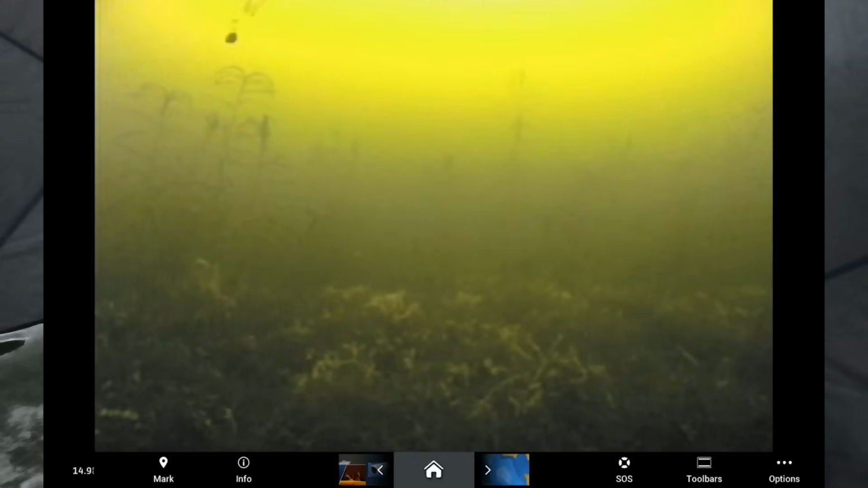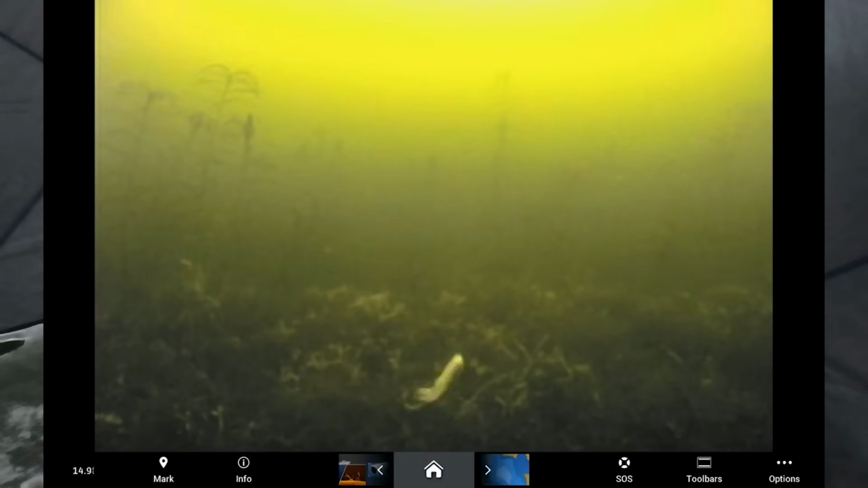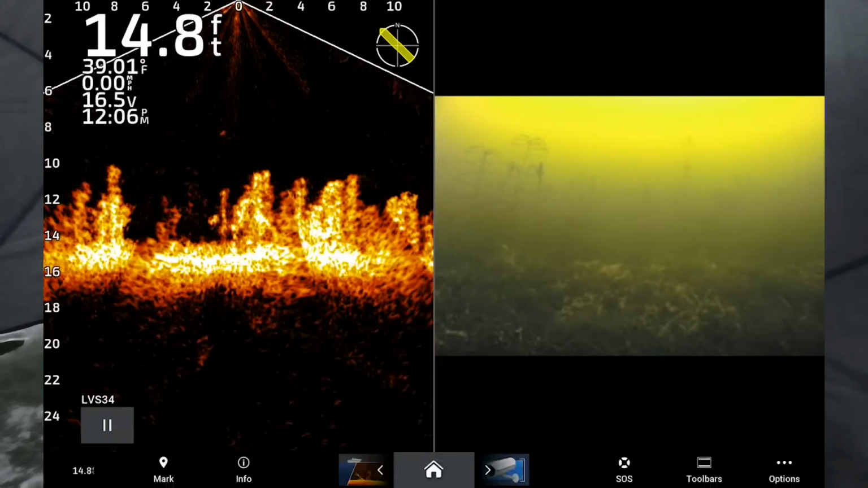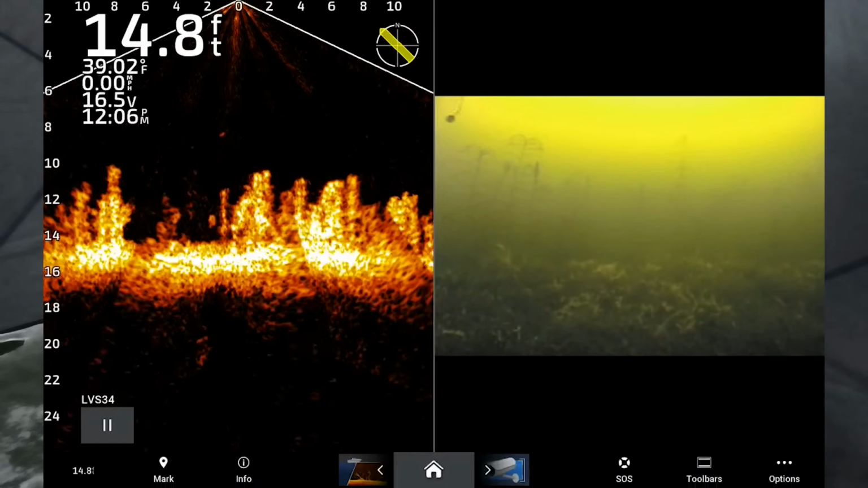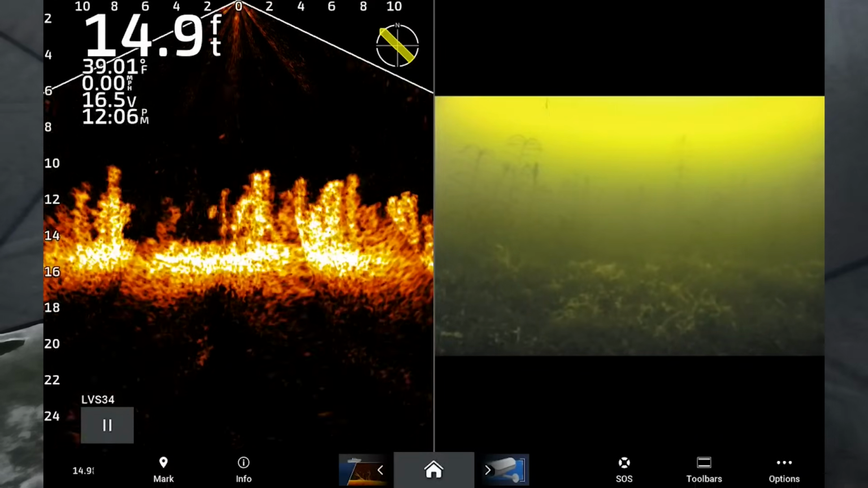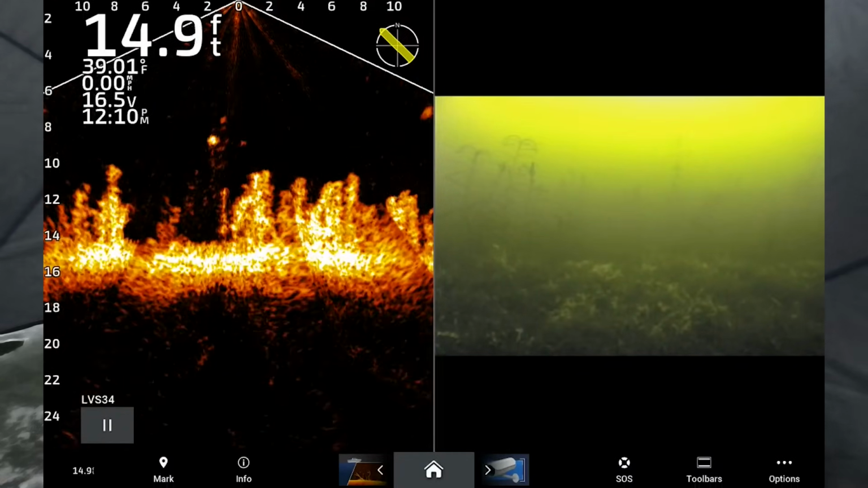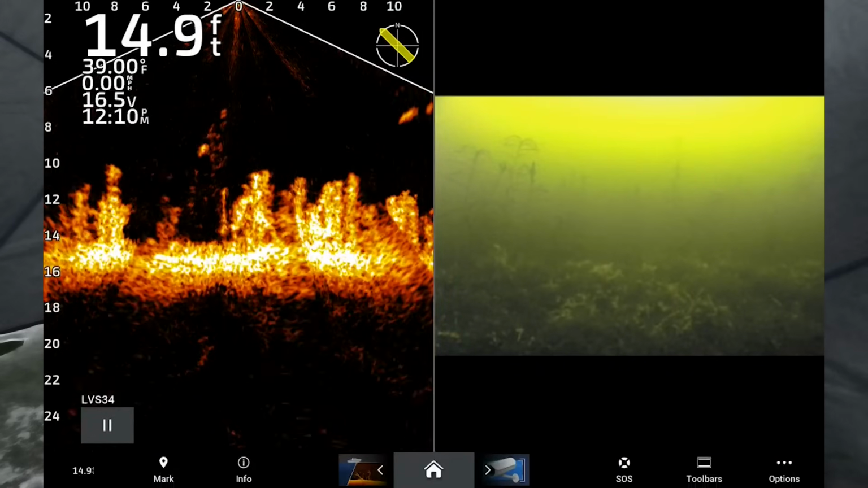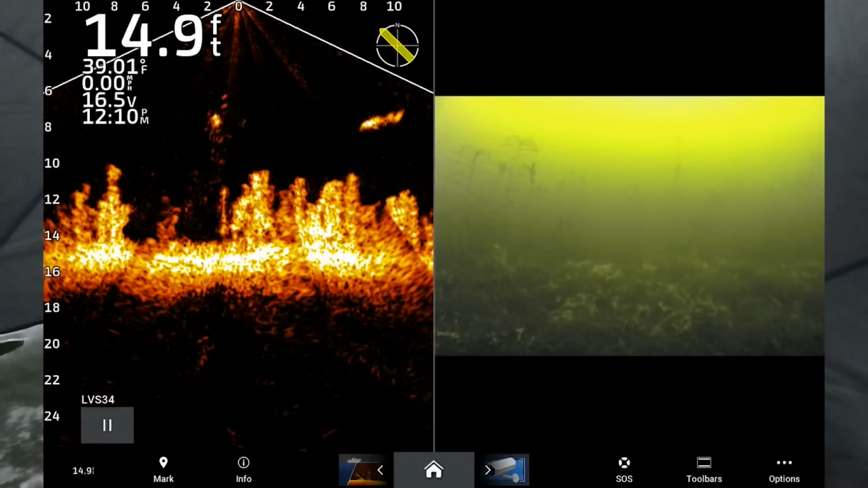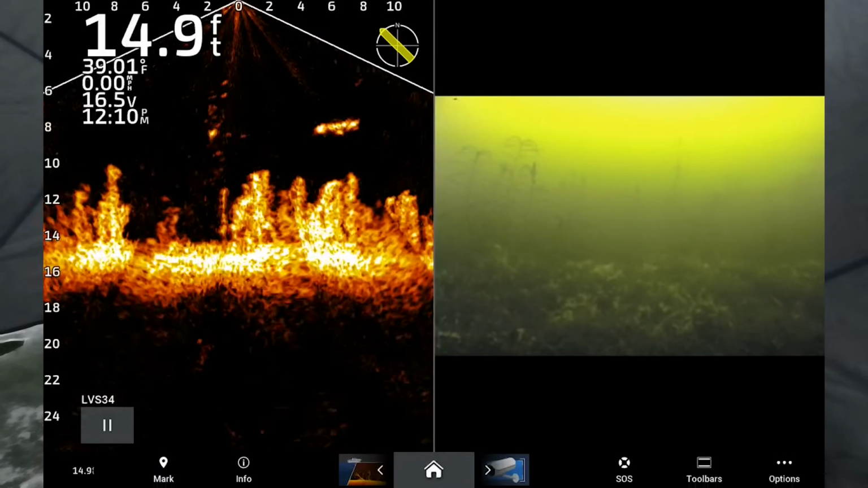No. Oh, he must have hit out really hard because, yep, you can kind of see he's back in the weeds. It's crazy how you can still see him going through the weeds down on the bottom there. Oh, look at that on the live scope. Big fish. Big fish coming in on the live scope. That's a pike, right? That's going to be a pike.